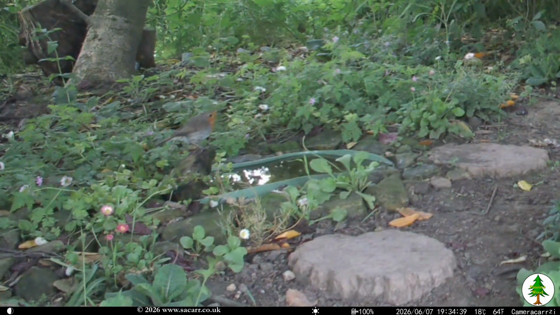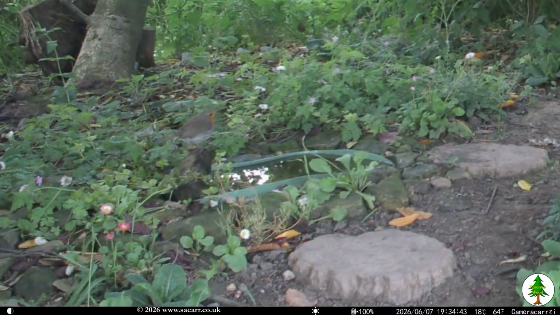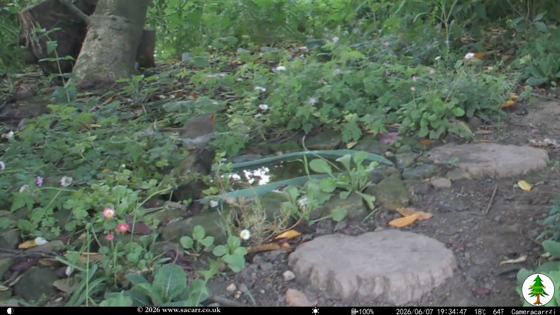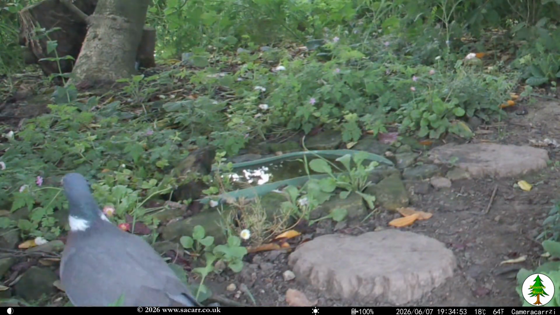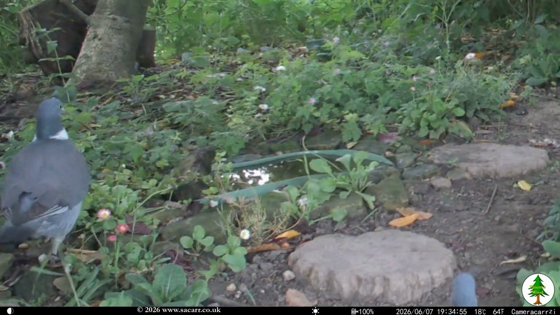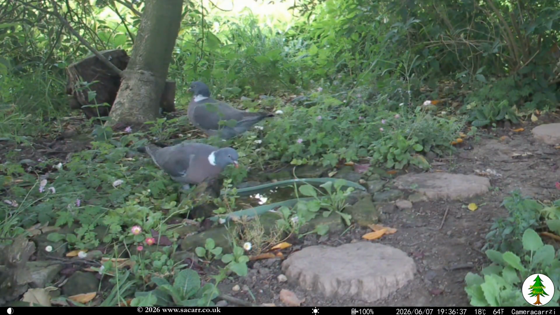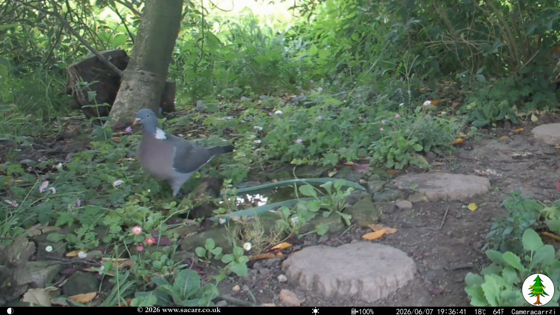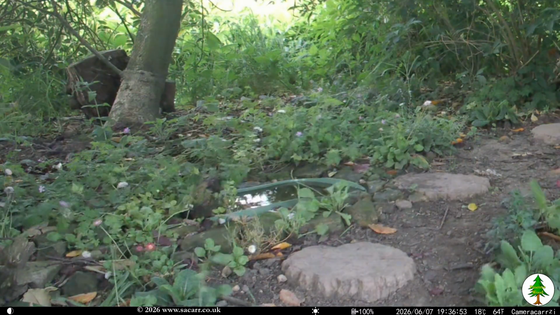That evening, there was another visit by the robin. He was just about to go into the pond when two pigeons scared him away. The pigeons didn't stay long after that, and the robin returned.